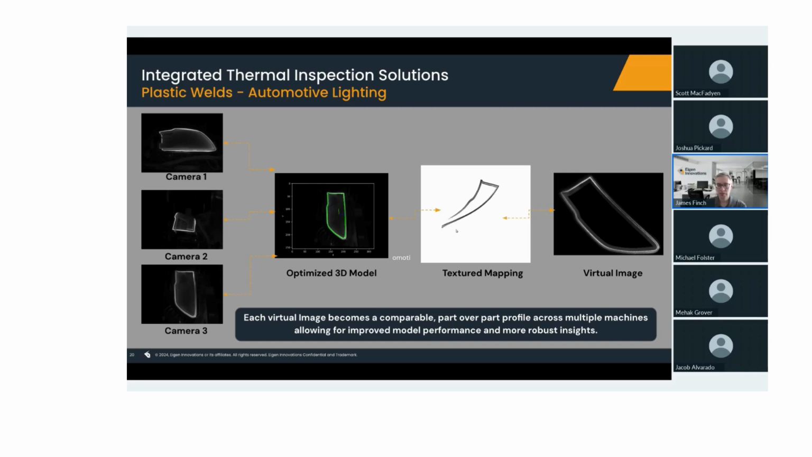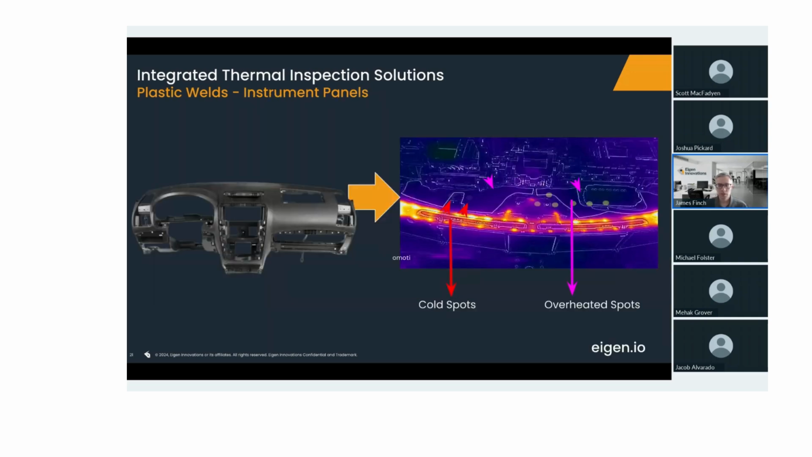So that's one of the things that has really helped us unlock a lot of value with customers: how do you start to scale these solutions more quickly once the initial one has been deployed. Another example, so we've covered fuel tanks, we covered lighting. This one is an instrument panel weld for an automotive interior part. Again, certainly looking for cold spots or abnormalities in the weld, and then also, once again, supporting the reduction or elimination of destructive testing.